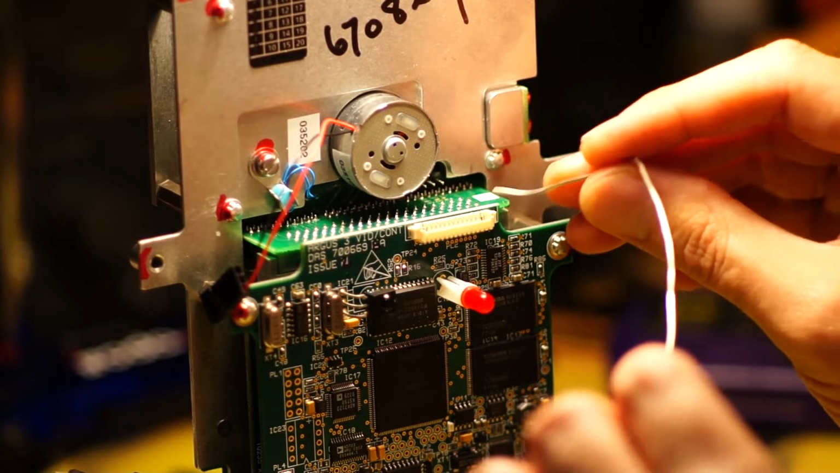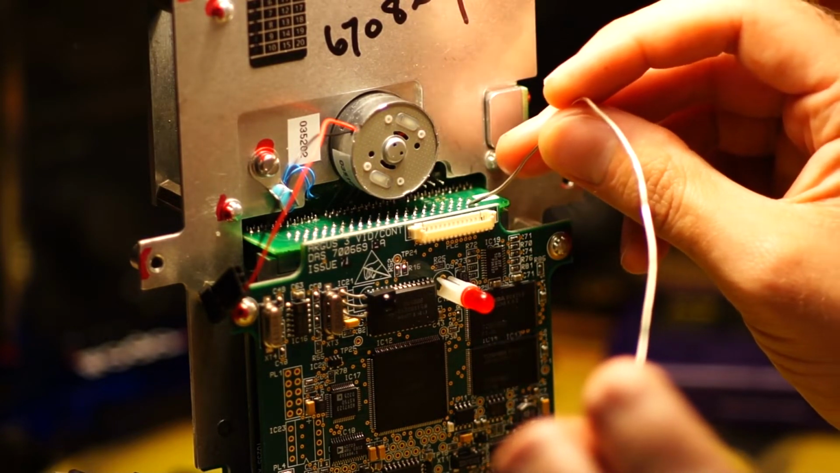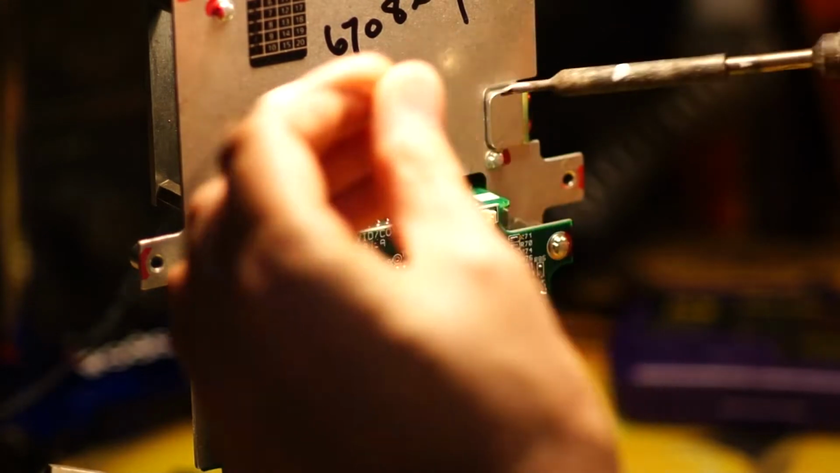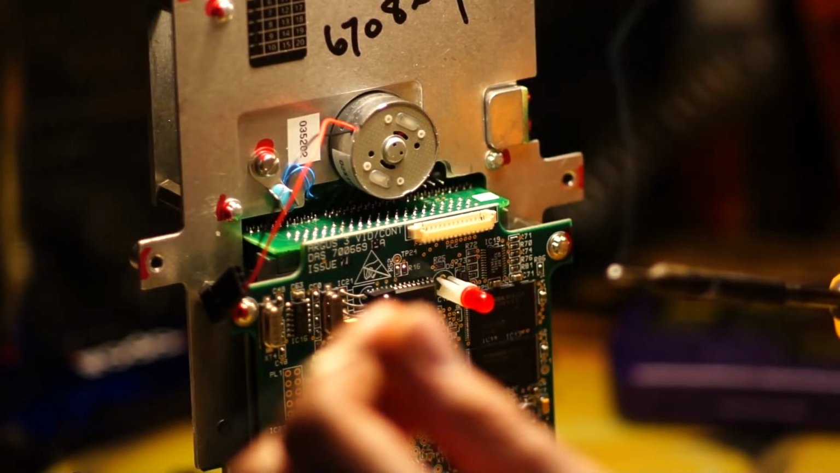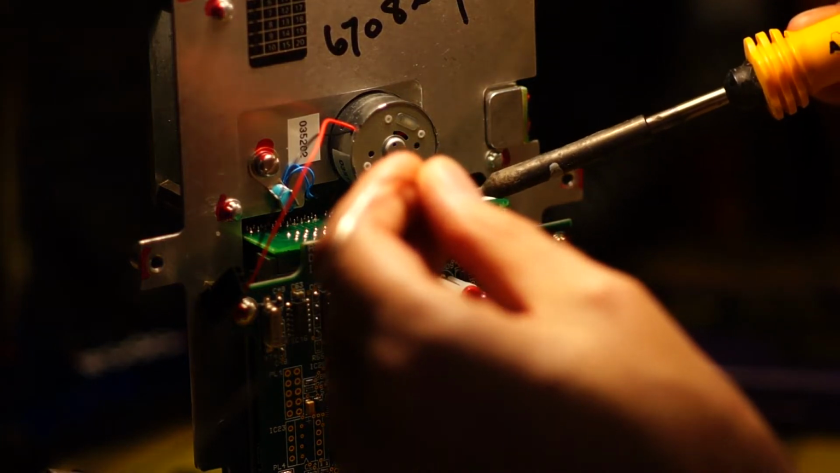So we're actually going from the 5th pin along on the side of the LED. 1, 2, 3, 4, 5. So we're going to solder to this pin here. We'll clean off our soldering iron as any good guy does. 1, 2, 3, 4, 5.